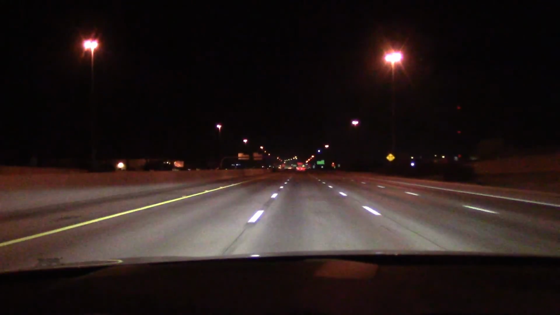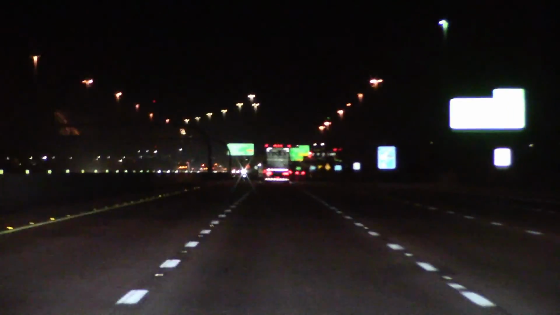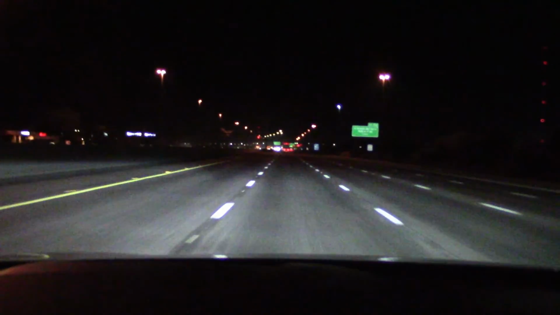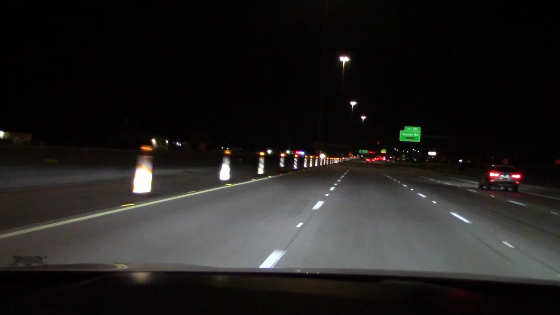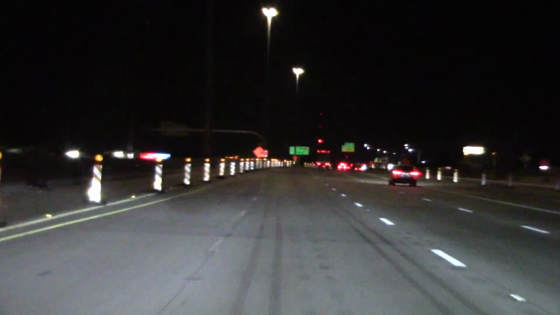Let's get on the highway, light up some road signs. Won't do much on the low beam, but high beam, wow, reaching way out there, about half a mile. But not with the low setting. Alright, construction zone coming up. Really reaching out on the high beam, but worthless on the low beam. What a surprise.